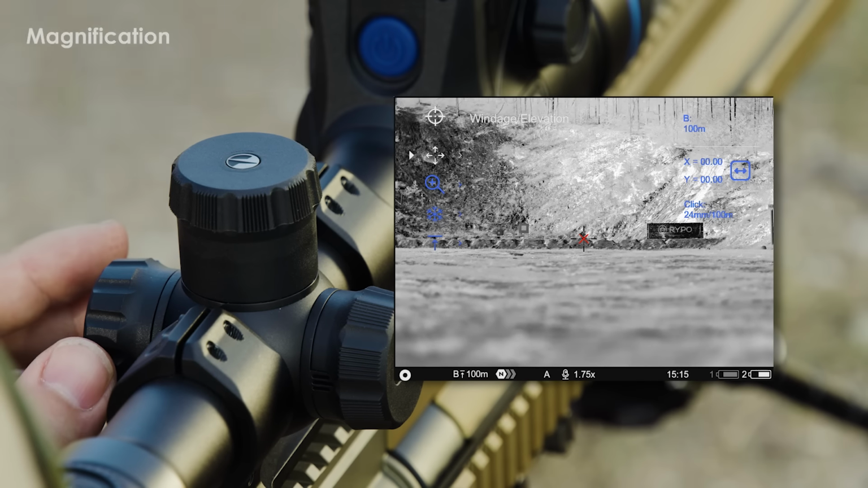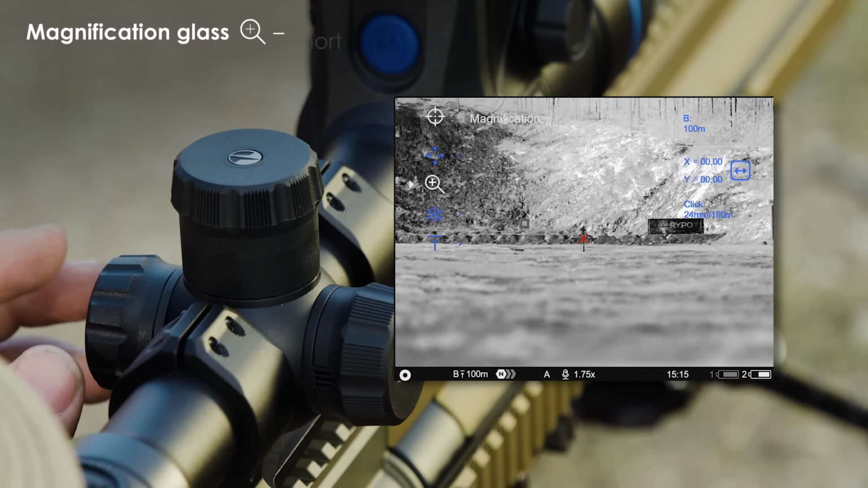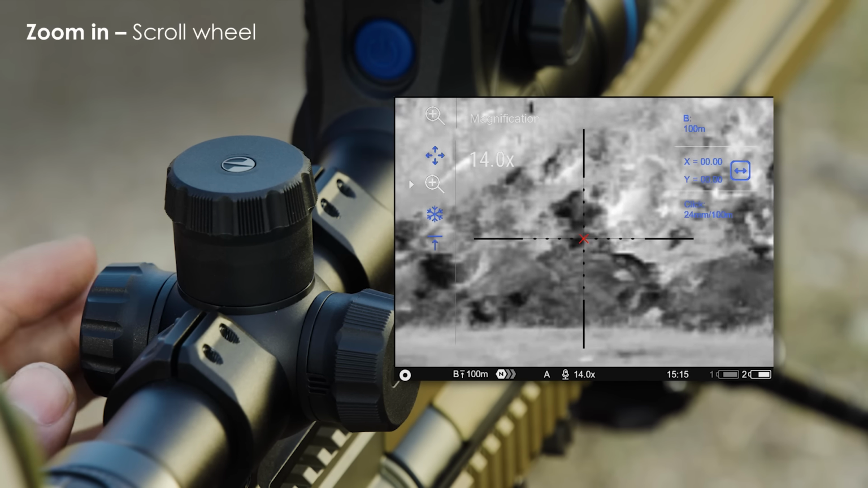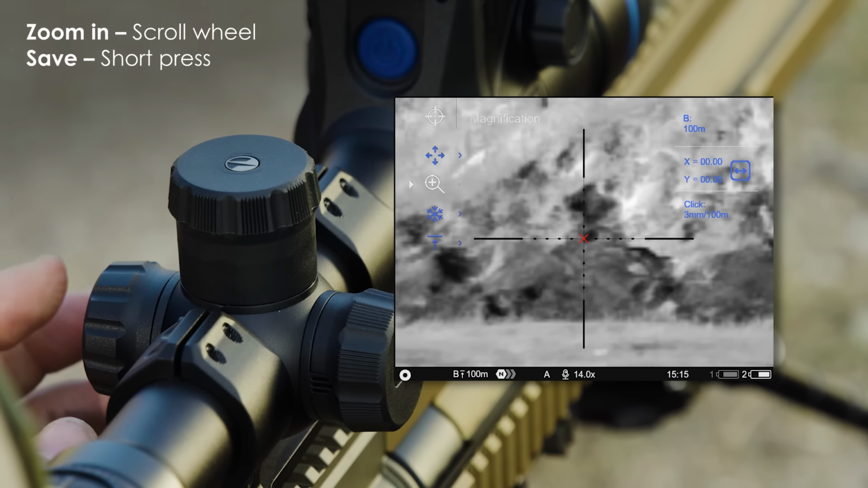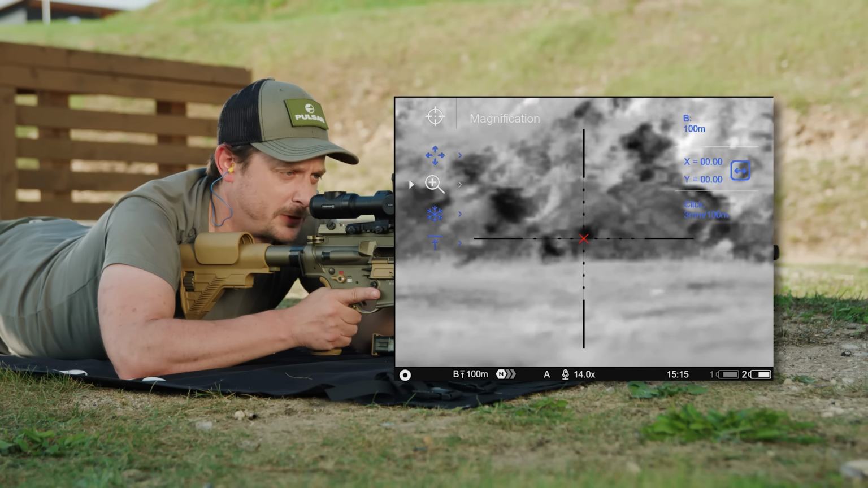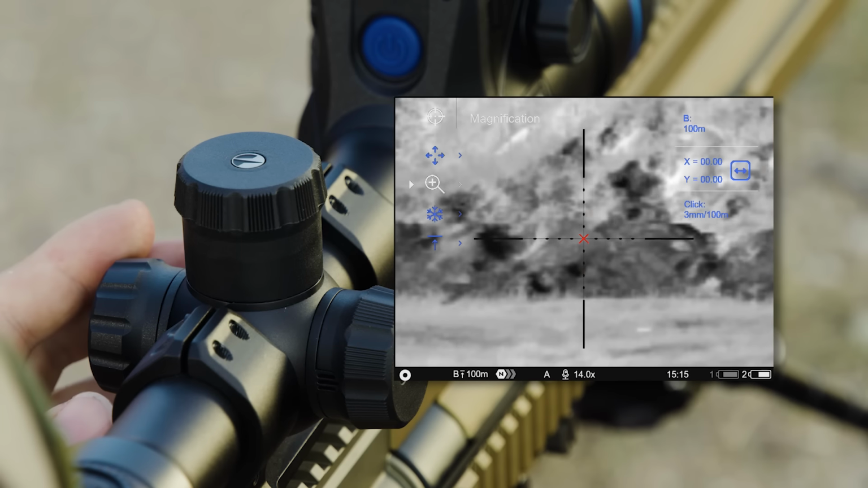So we're going to zoom in by going down to the magnification glass and short press, and then zoom in by using the scroll wheel and short press to save that magnification. And as I said before, I know that this rifle is going high and a bit to the right, so I'm going to adjust for it.